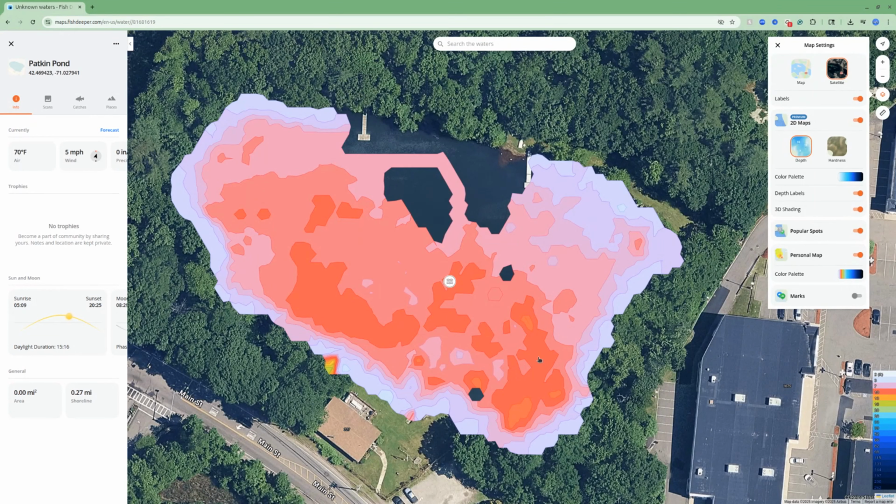So this is 9 feet, 9 feet over here. This medium red is going to be a little bit different depth, so 8 feet. And you'll see something like this over here. That's at 5 feet. This here around the edge is 3 feet. So it's a lot easier to see in a shallow pond what the bottom looks like.